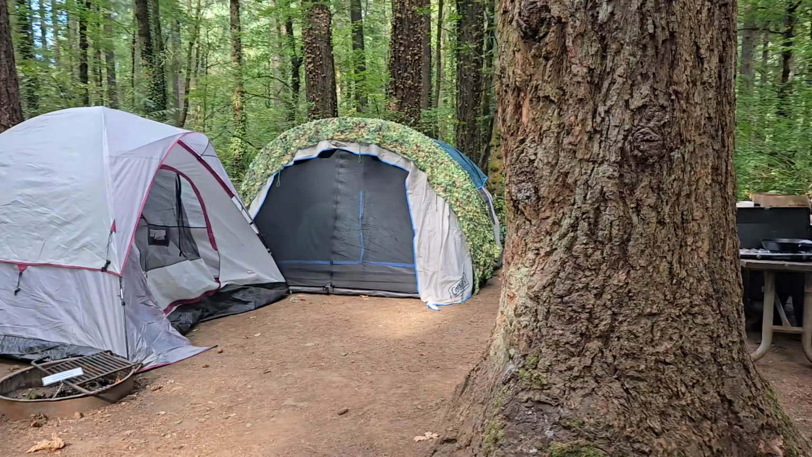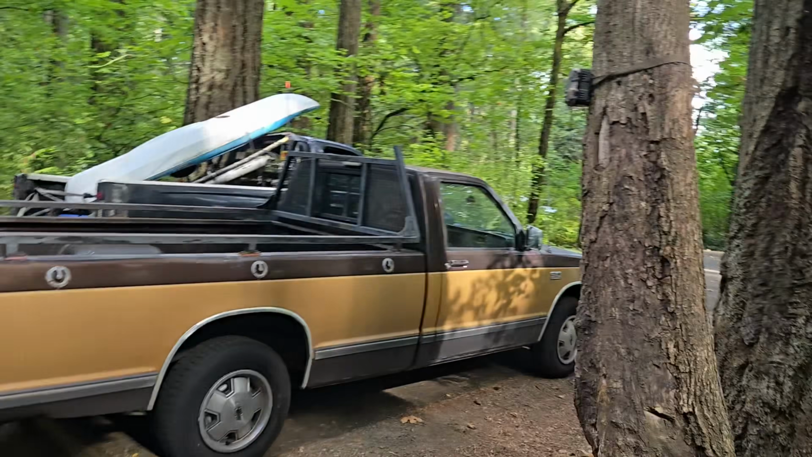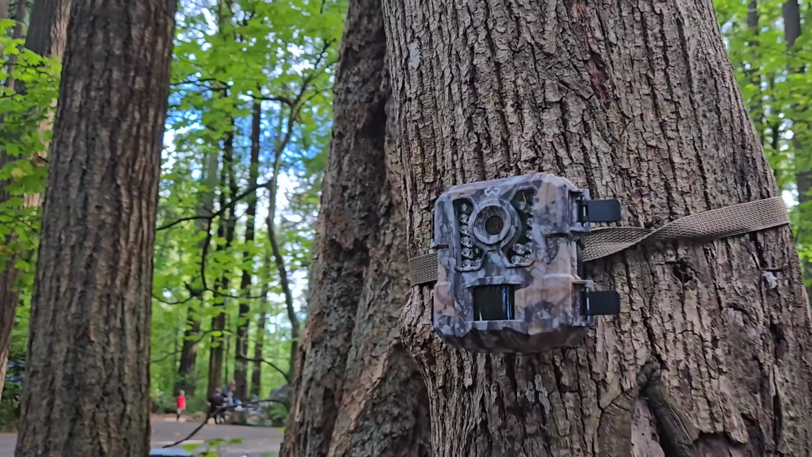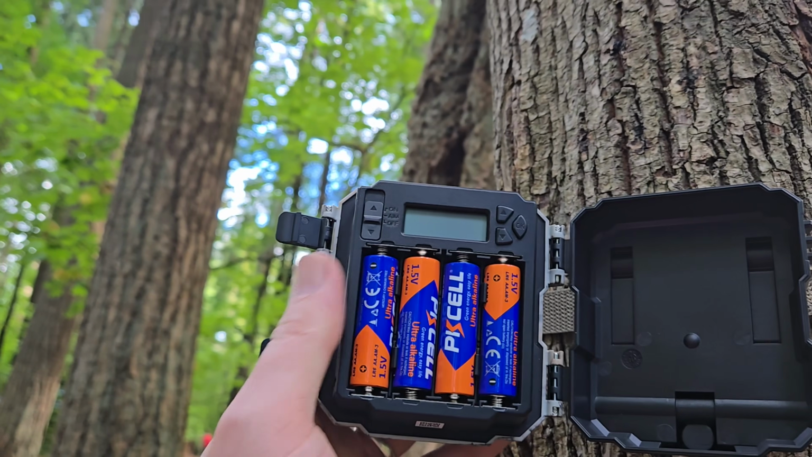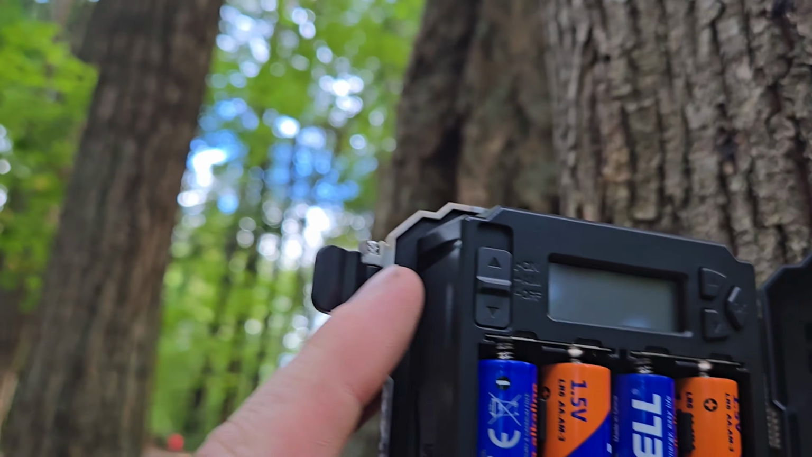And as a bonus little treat, something I put on this tree right over here. Another cheap Chinese trail cam. This one does not do video, it just does still images. You notice that that's turned off at the moment.